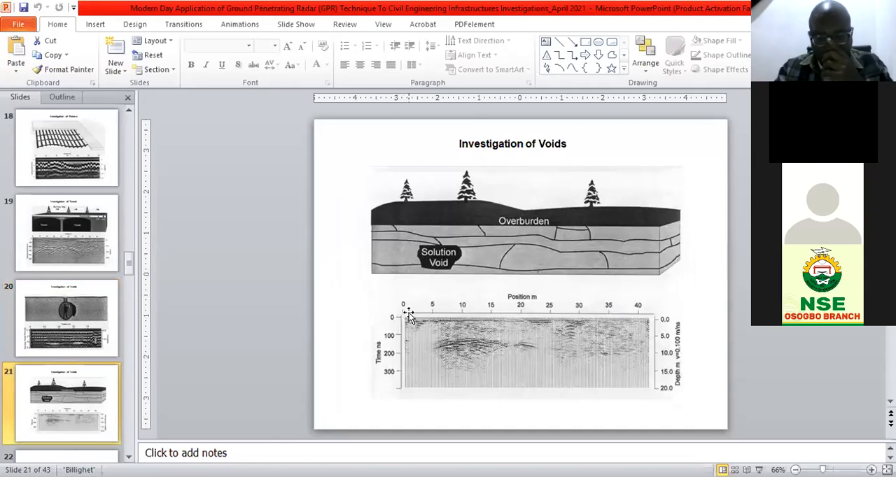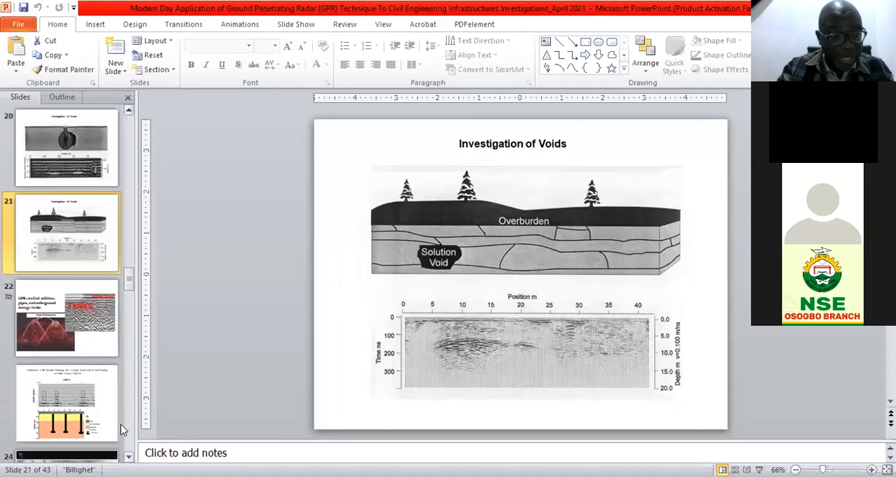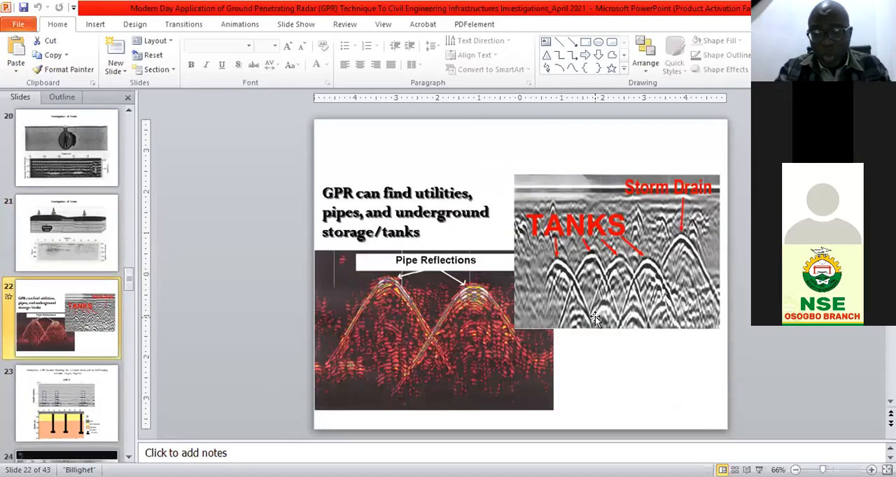I've also mentioned this dissolution or solution void, with an example of Cadbury, Lagos, and another one also. If you have buried tanks, and in some locations, tanks are buried on the ground, cables are buried on the ground, pipes are buried on the ground, pipelines, and if those pipelines are faulty, or if they have a problem, you can use ground penetrating radar to investigate effectively.